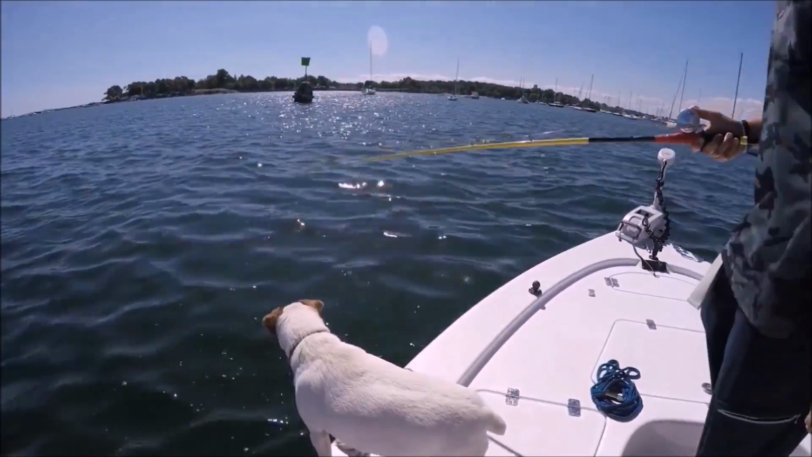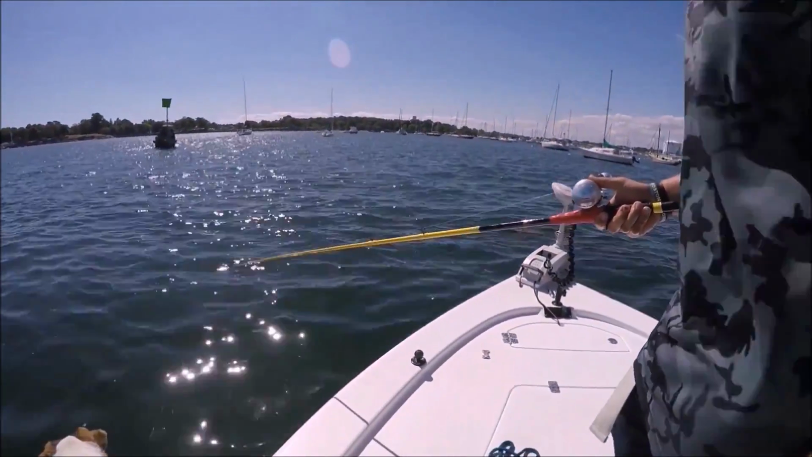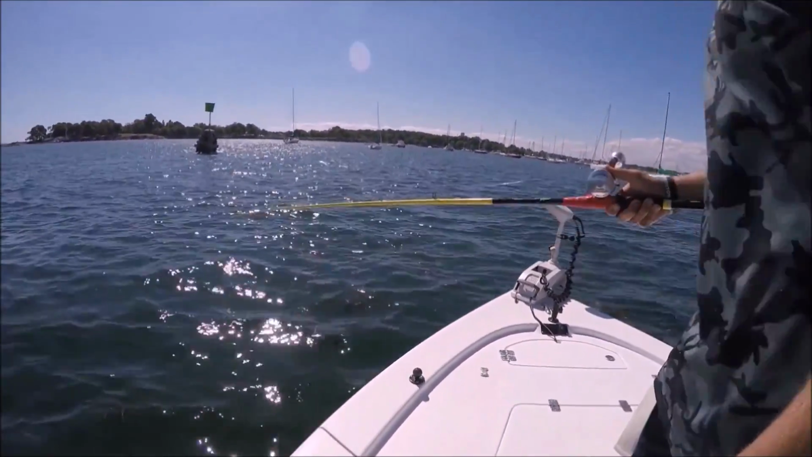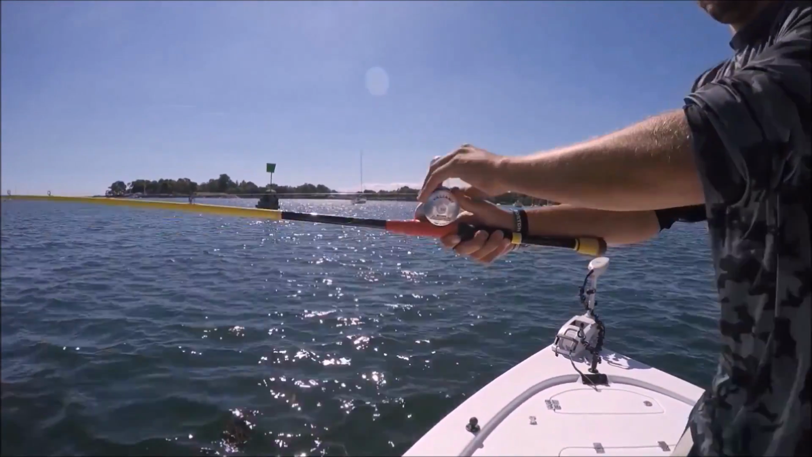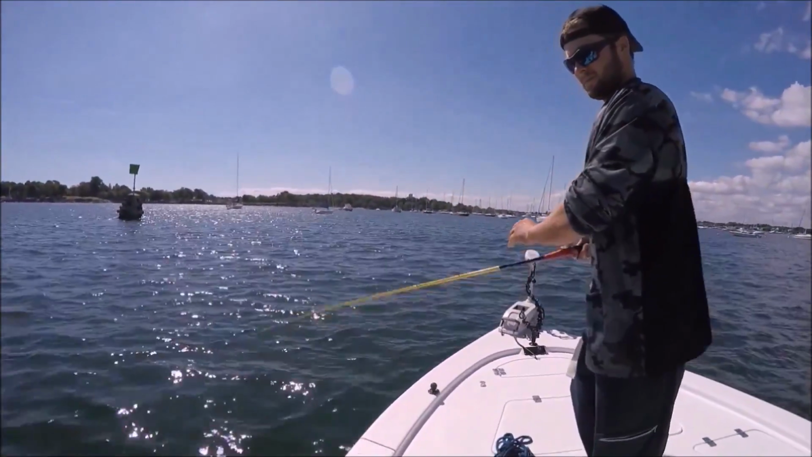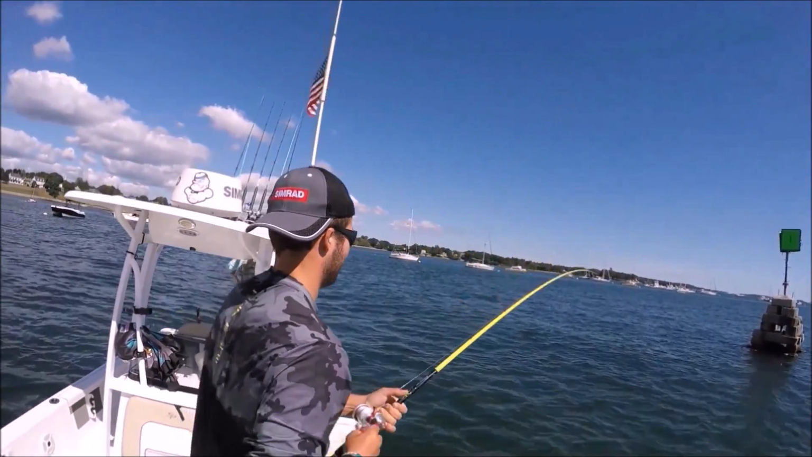So I'm going to use the motor guide here, and we're just going to sneak up on these fish. And right now we actually have wind kind of sideways to the tide, which I'll take any day other than wind against tide. And we're going to pitch these bad boys up with the Valiants, the accurate Valiants, and we'll see what we can do. Nice, that didn't take long.